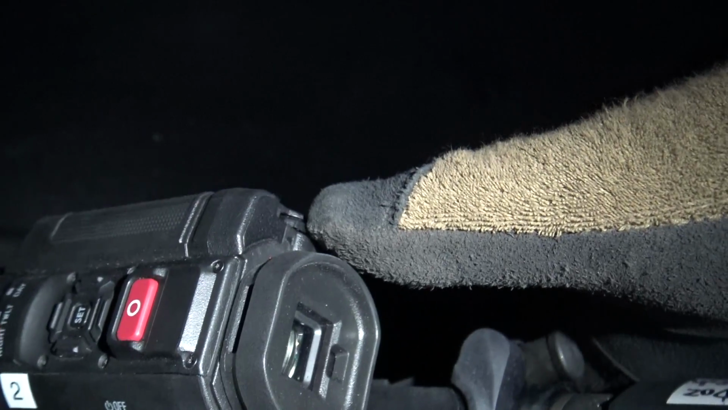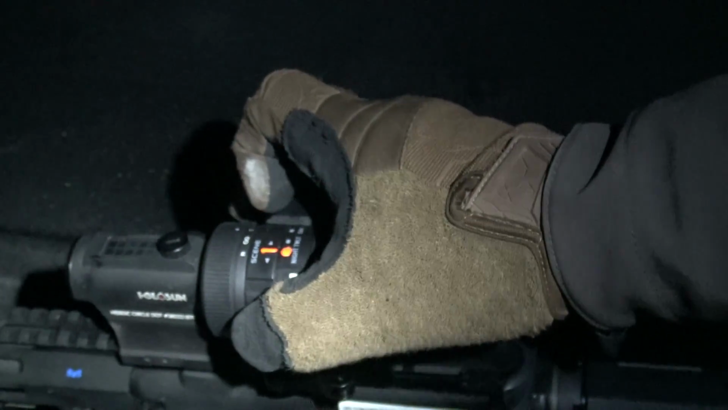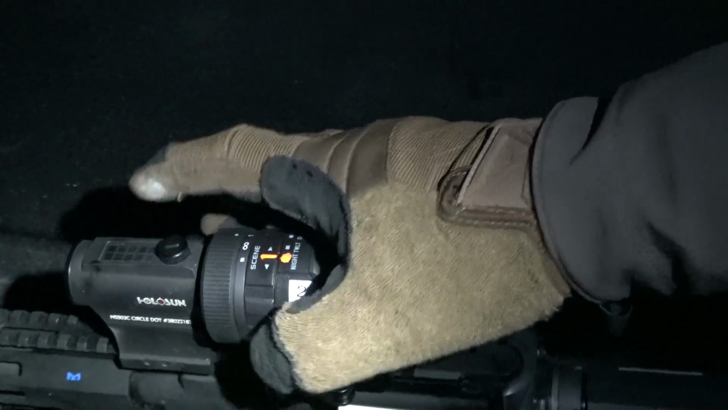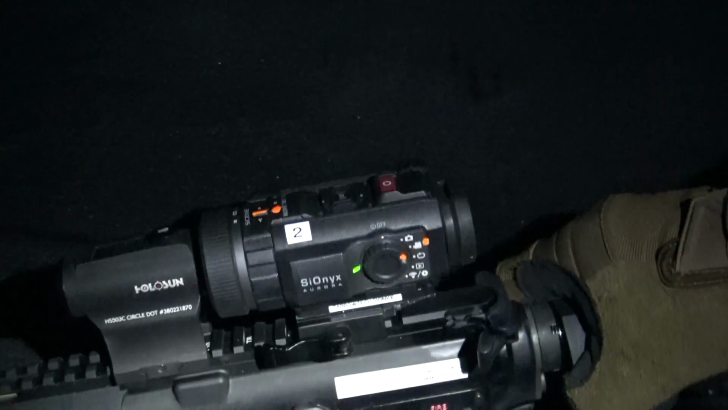This is a focus wheel back here. This up here we're going to be using a lot. This is our focus ring. So what it will do is change our focus through our sighting unit, which tonight is going to be the Holosun red dot. You will use that quite a bit.